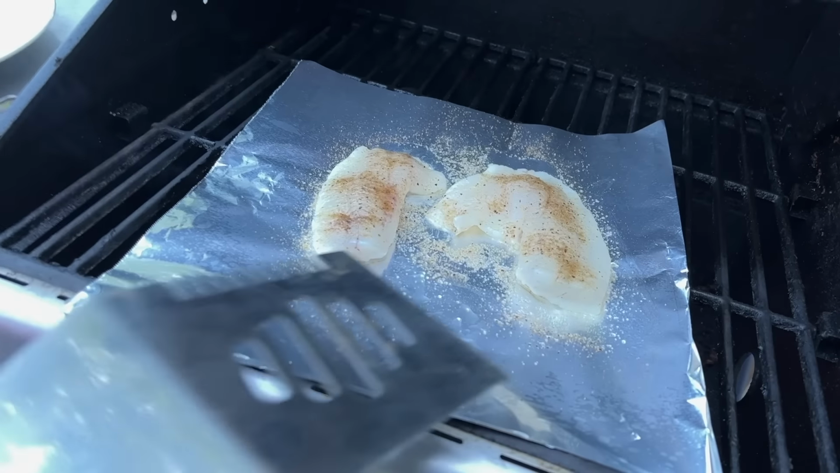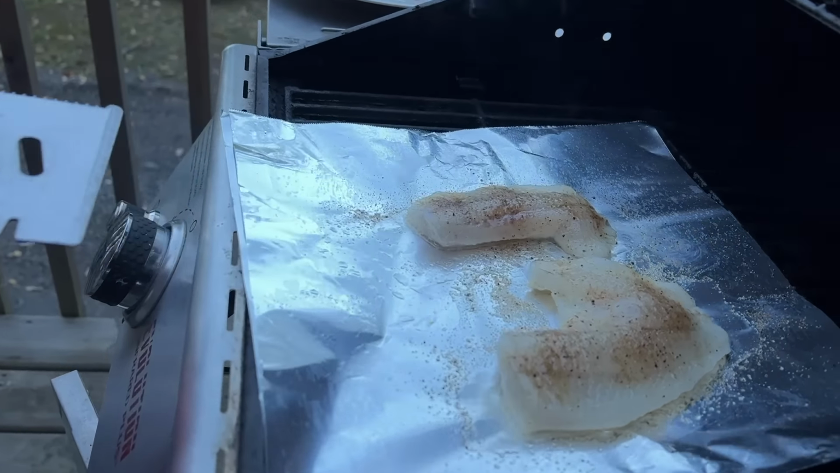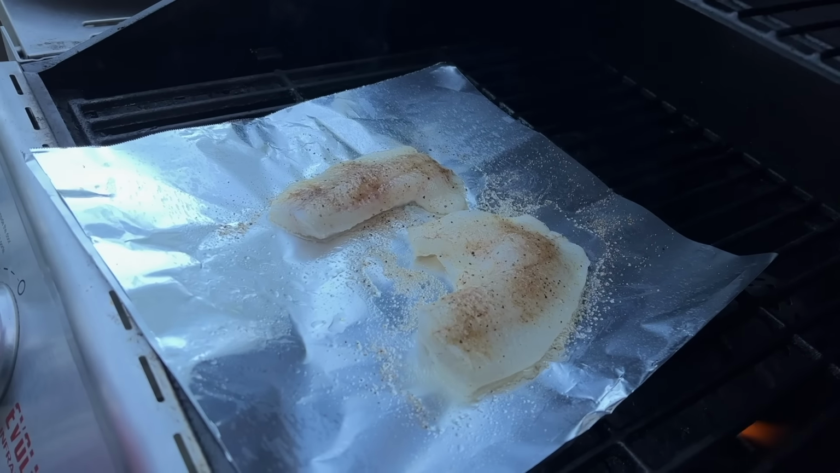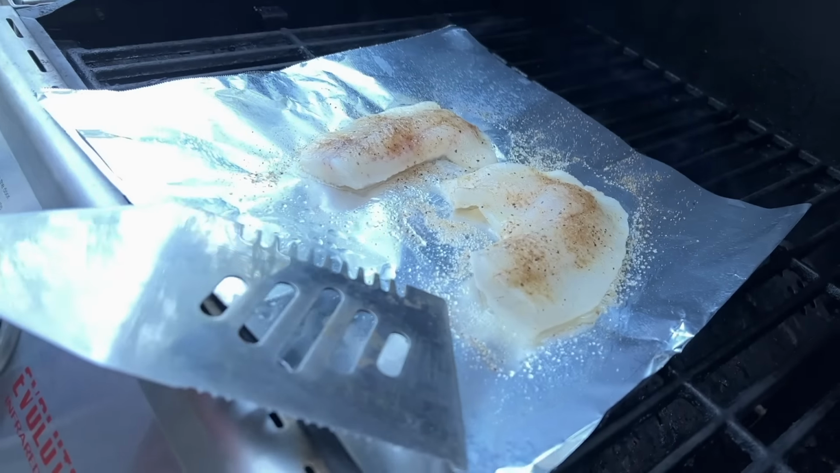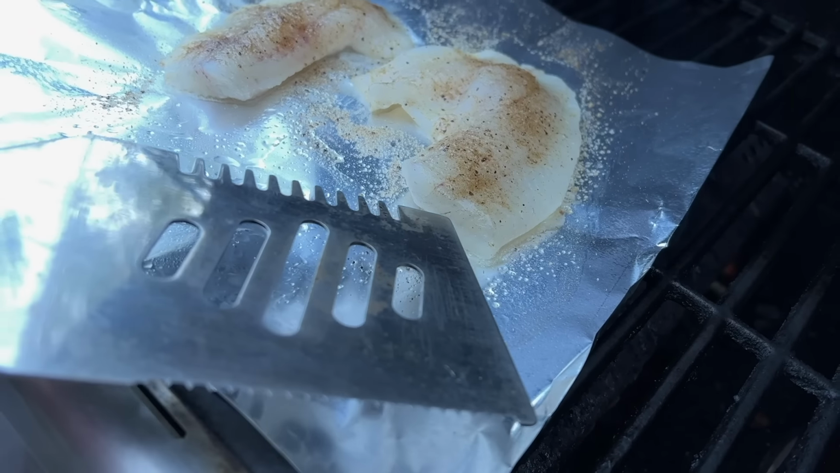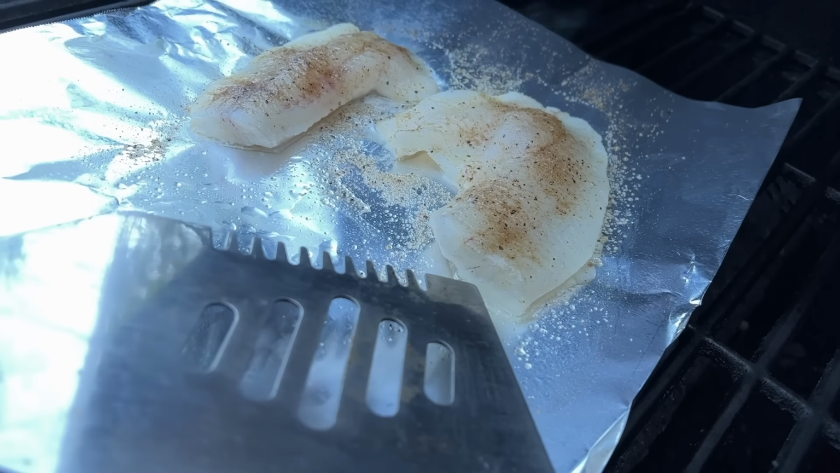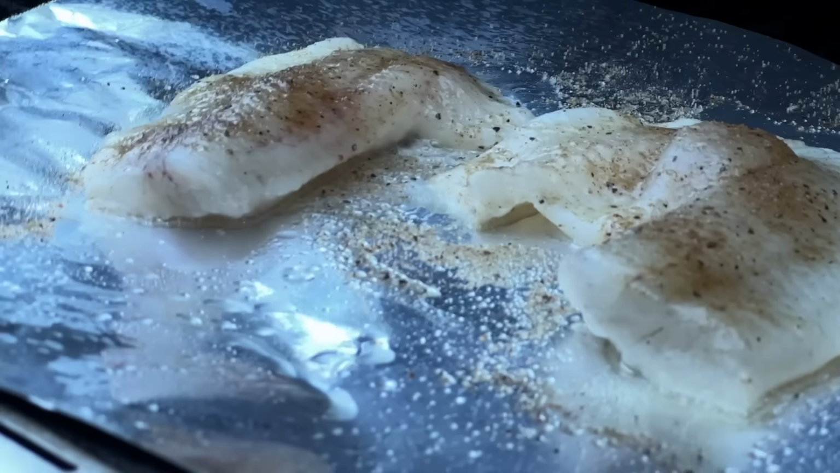Meat's firming up nice. Crappie's a beautiful white flaky fish, so this is gonna be awesome. You can see how far the fillets cook through. If you can see starting at the bottom, see how that white coloration is starting to go up the fillet? That's the meat that's been cooked already. So the further up it goes, the more the fillet's been cooked. More of the fish has been cooked.